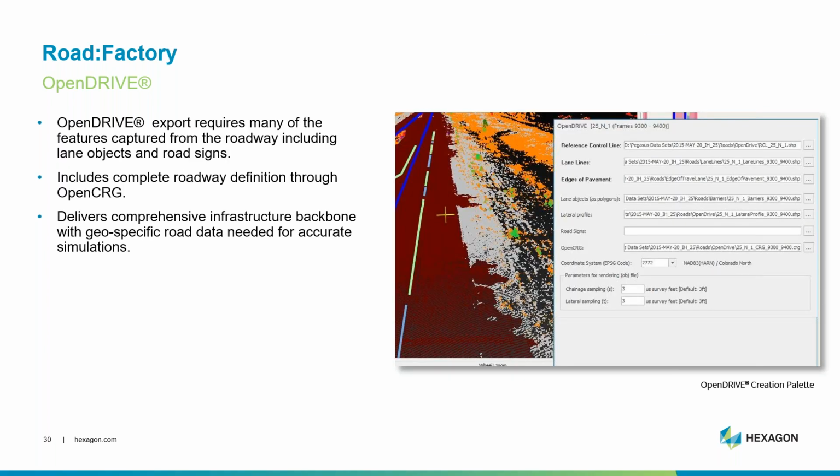This shows an example of all of the individual features and functions that are required to build an accurate OpenDRIVE framework. You've got to have all of your exacting lane lines and edges of pavement. You've got to have the surface of the roadway. You've got to understand the cross sections, the profiles. You've got to understand super elevation. All of that type of information is incredibly important in all simulation details.